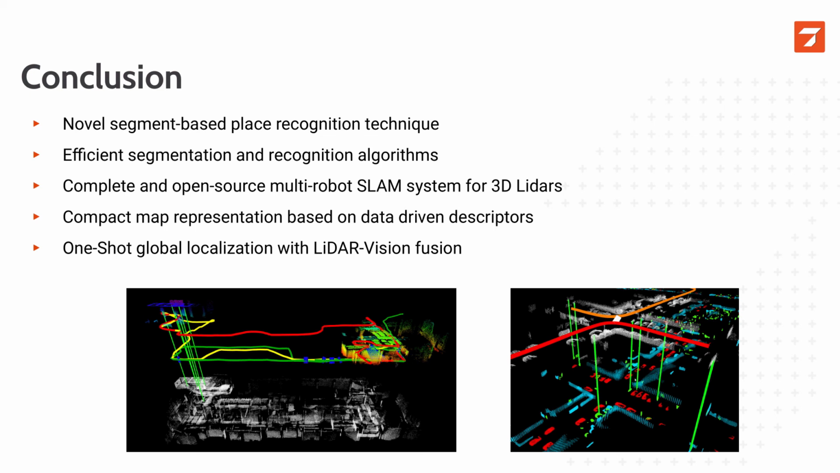We also proposed a novel data-driven descriptor, which allows us to do more than just global localization. So basically, for the same price, we also get the 3D reconstruction and also semantics. And finally, we introduce OneShot, which is a global localization pipeline, which uses only a single LiDAR scan to operate.